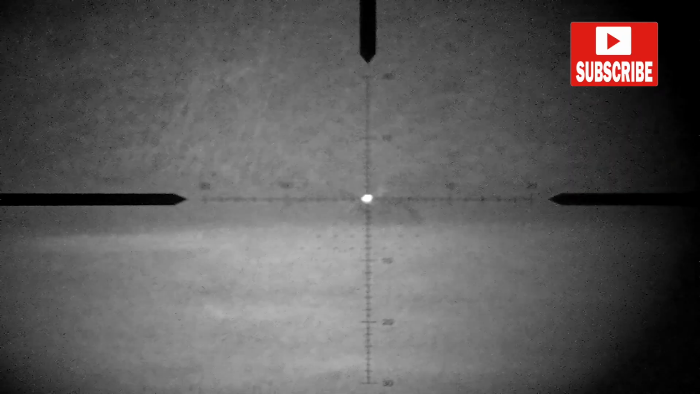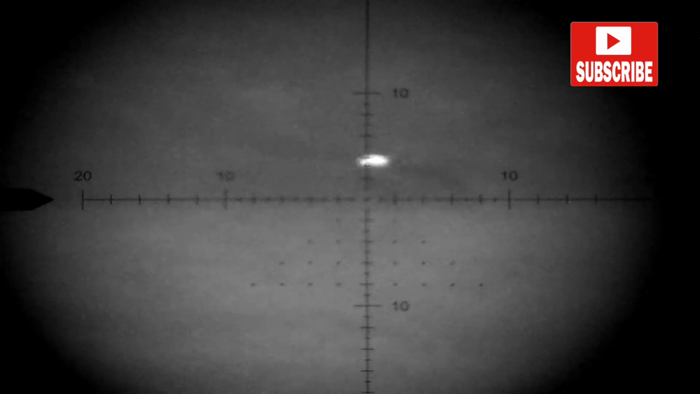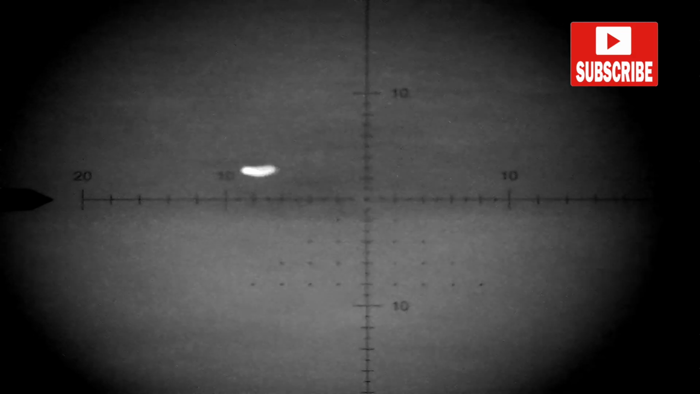So after a while, here's the next one. You can just make out my laser rangefinder flashing away to the left hand side there. So checking the distance, I think this one was about 85 yards, certainly 80 to 90 yards away. I zoom in a little bit more so I can get comfortable with the shot. I'm sorry, a lot of these shots are quite wobbly. I'm just resting on top of my Primos trigger sticks.